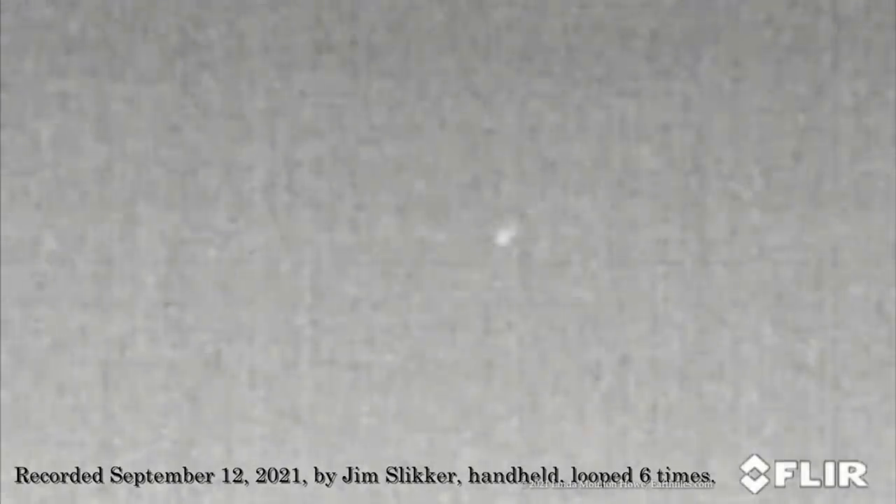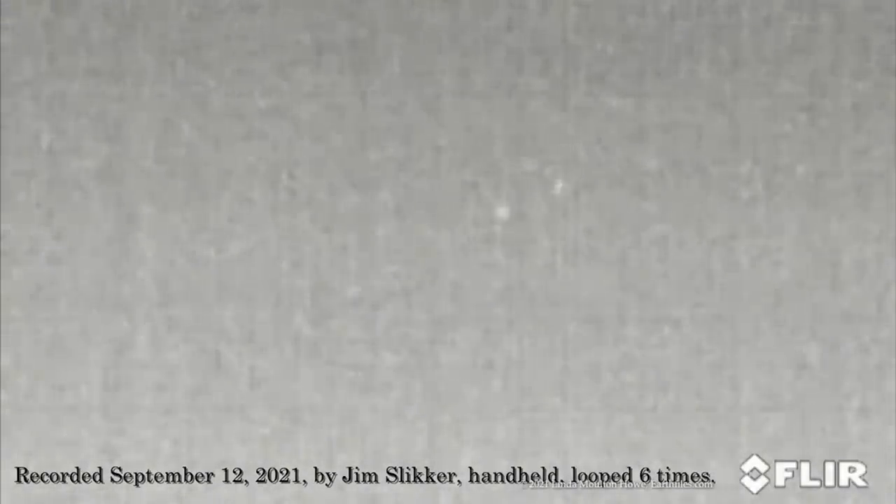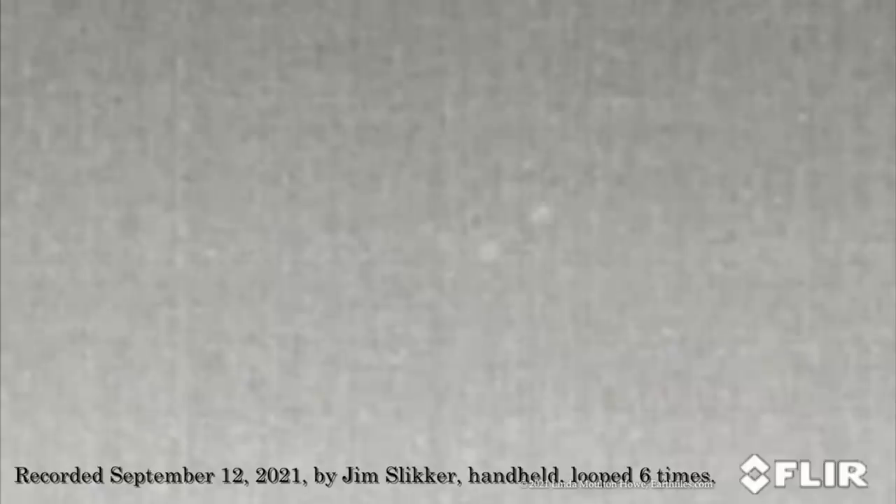You're an experienced pilot. What would you estimate the altitude of the airliner was, and what do you estimate the altitude of those two circular glowing objects were that you could only see through the FLIR? I would estimate the jet was flying at a cruising altitude of probably 35,000 feet, flying in a northerly direction.